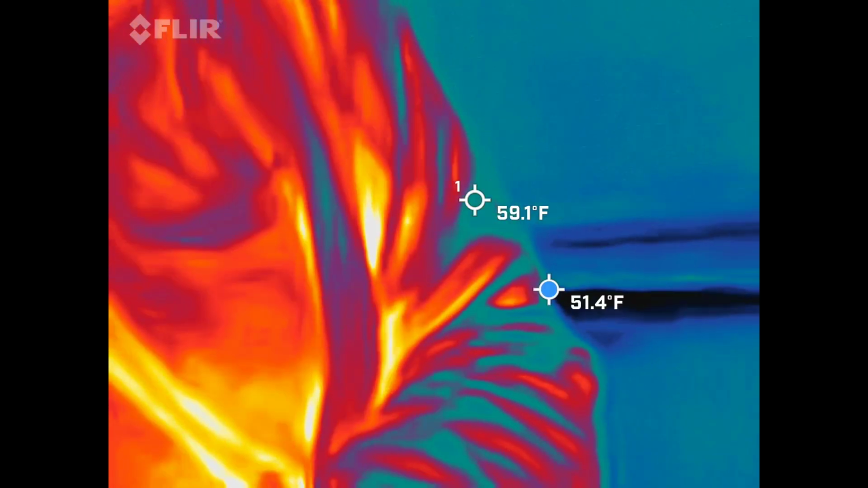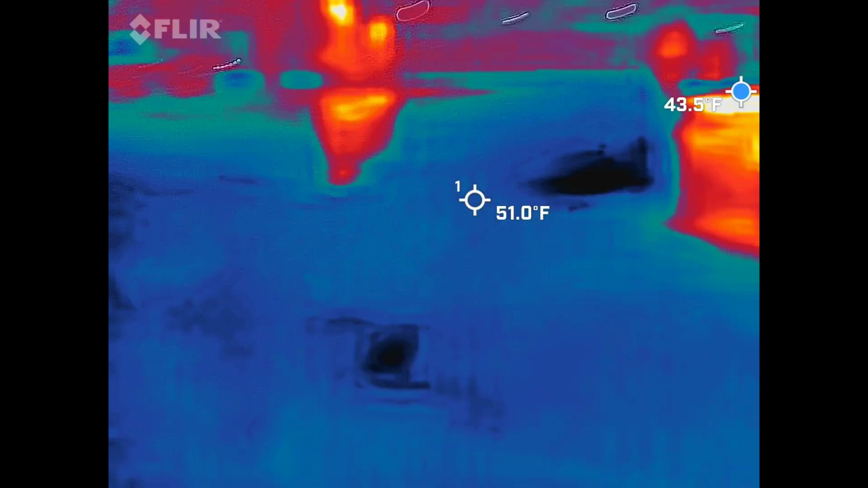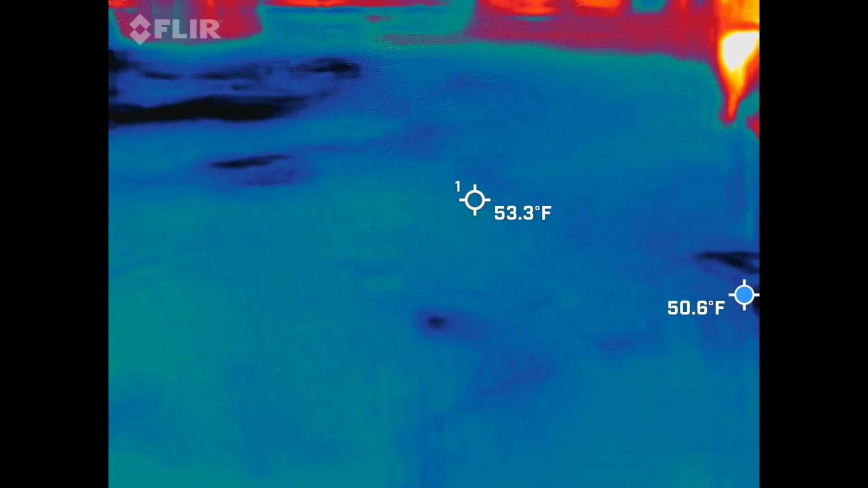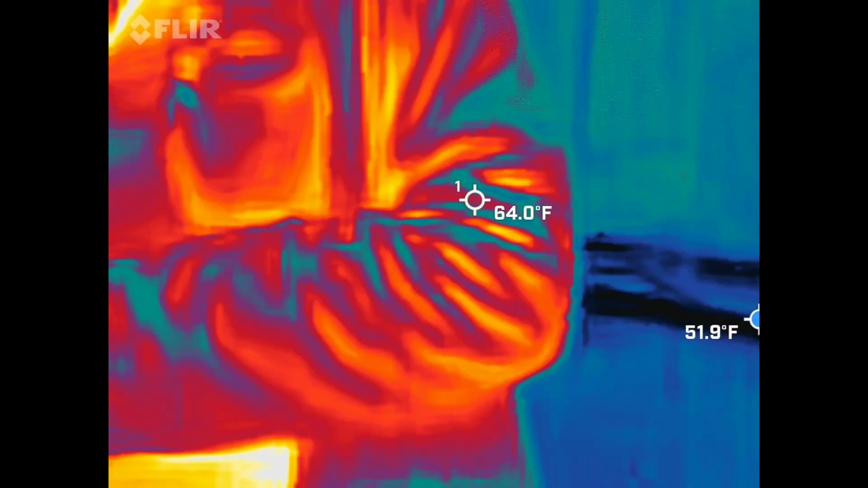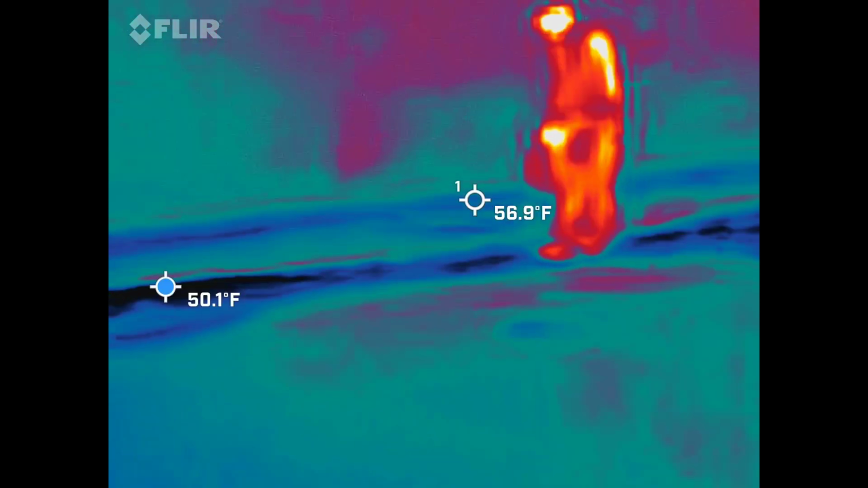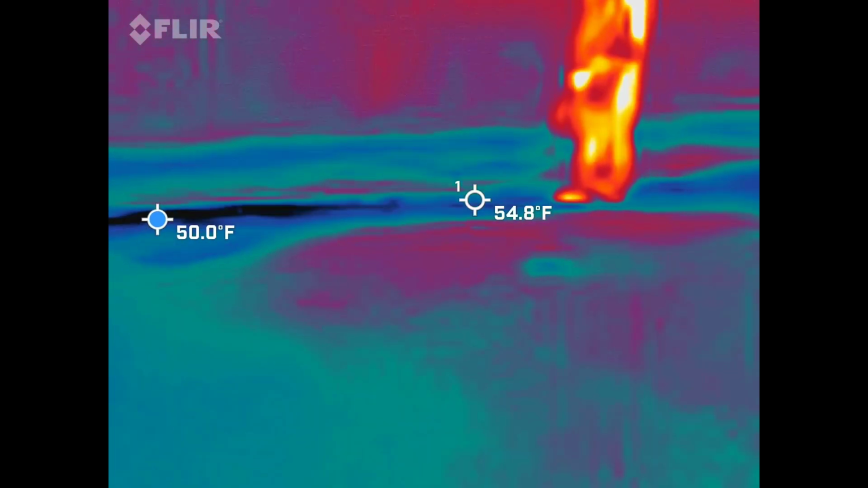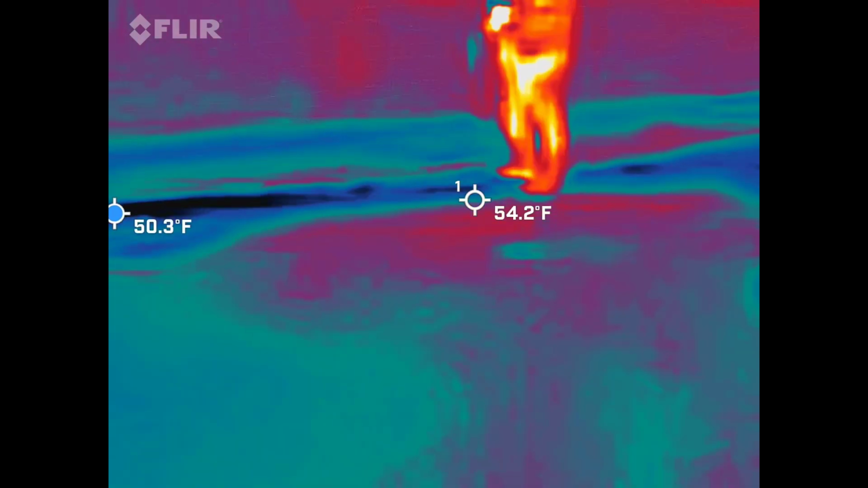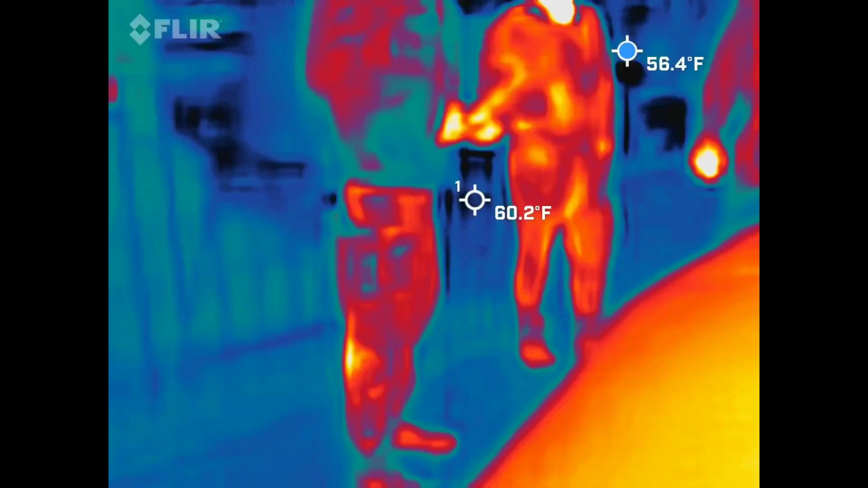All right, guys, let's rein it in. I mean, that was really going. All right. Let's get a little closer away from those cars. I don't know why they got little tags on them, but a couple of you were just asking about some of the apps.